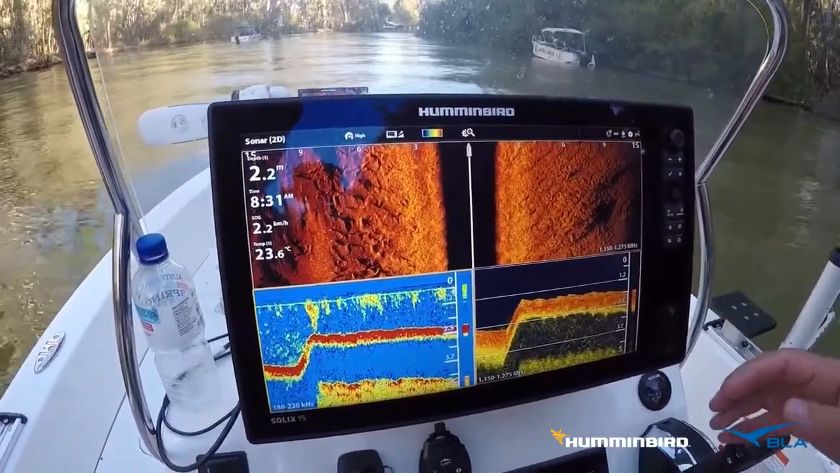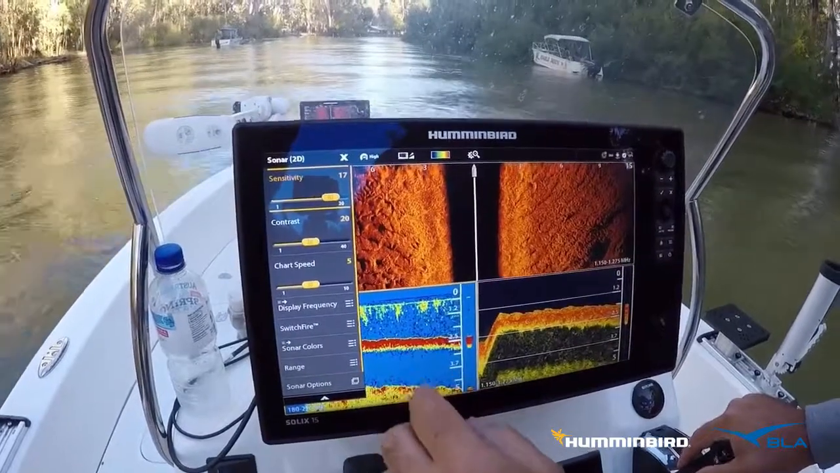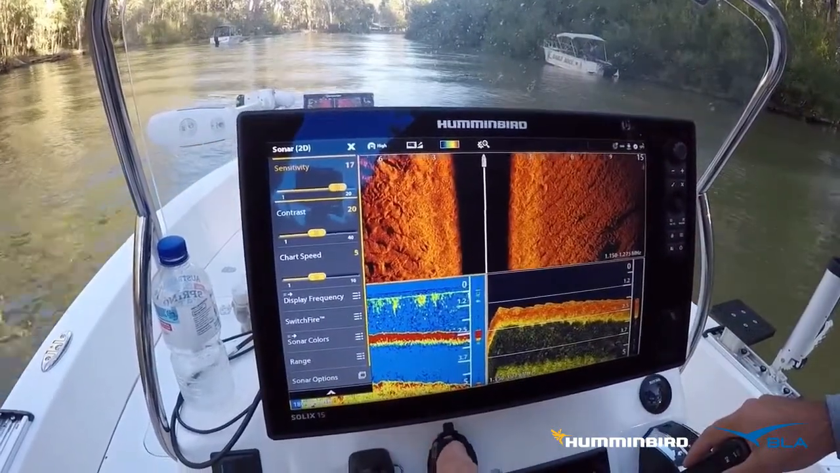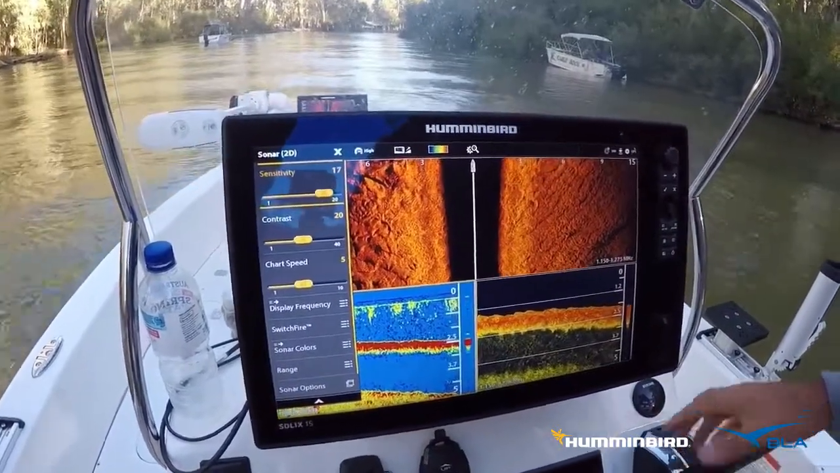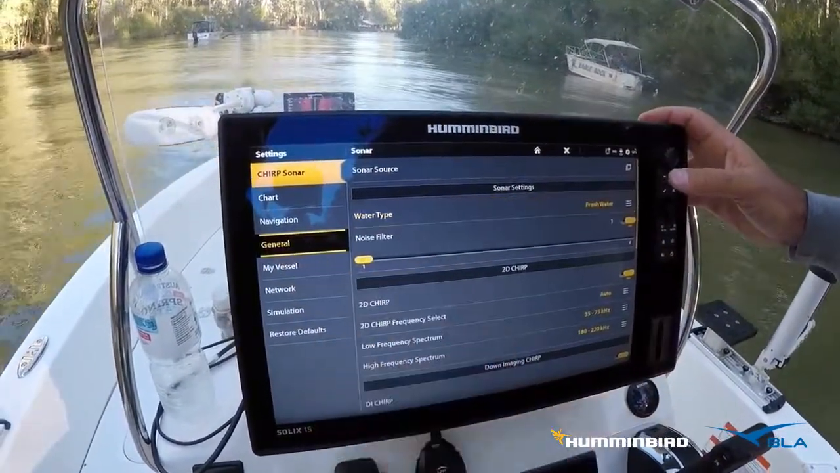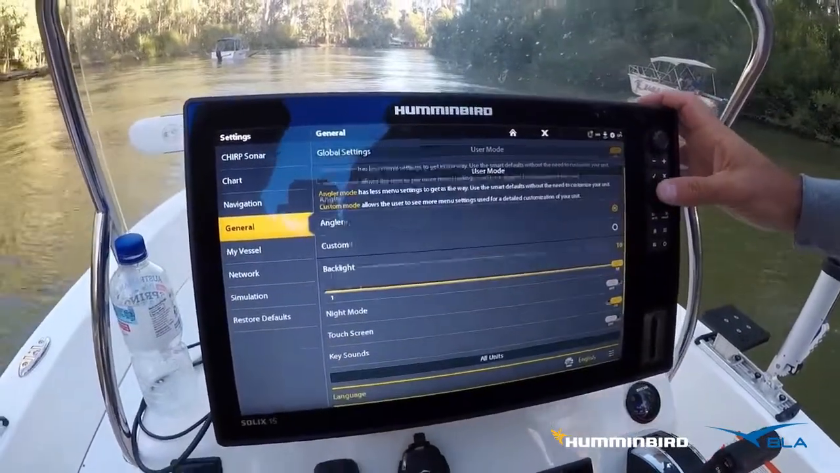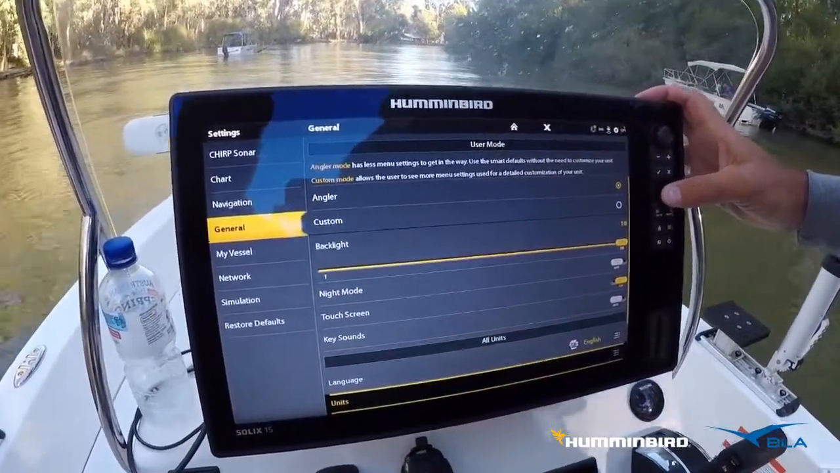One of the other things is your date and time. You've got to set that up. So if we go into the main menu, go down to general. Again, we can use the cursor or the screen. We go down to units.